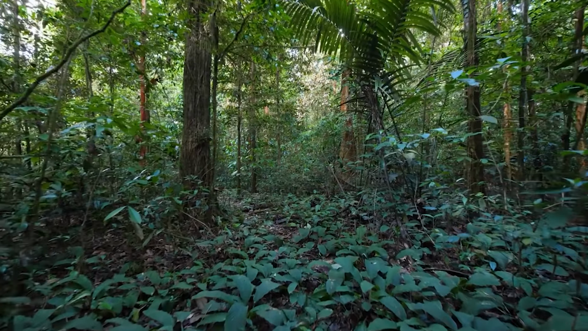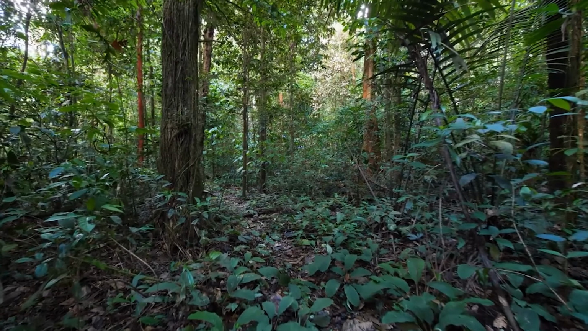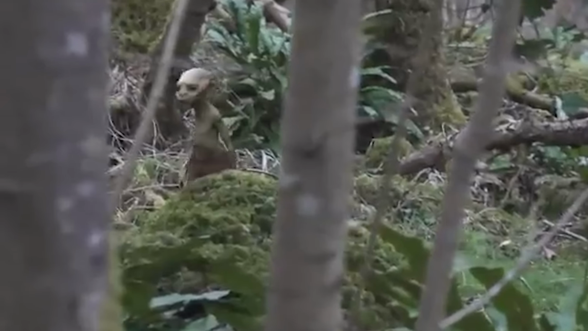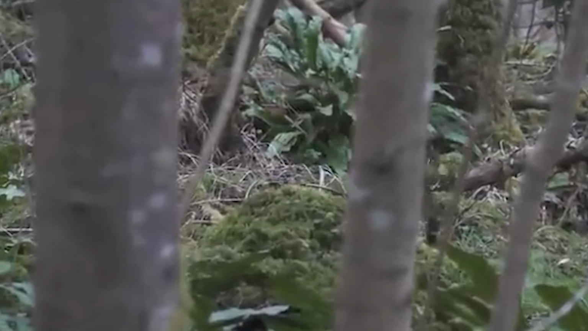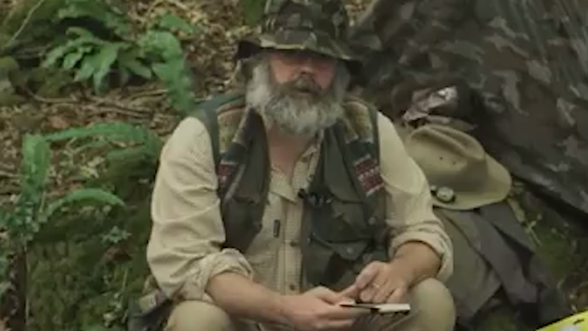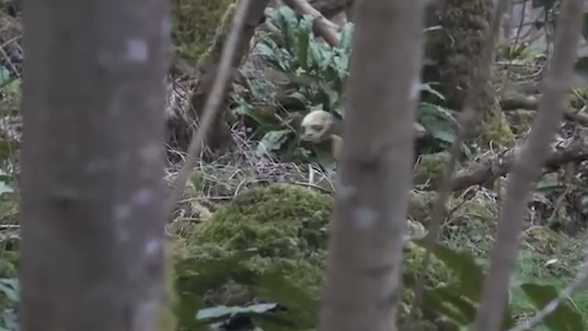In the whispering woods of Cornwall, a legendary creature has long been shrouded in mystery. The Pixie. With roots in ancient folklore, this tiny, mischievous being has sparked the imagination of many. But do they truly exist? Erwin Saunders, a determined researcher, has dedicated years to tracking down these elusive creatures, and astonishingly, he claims to have